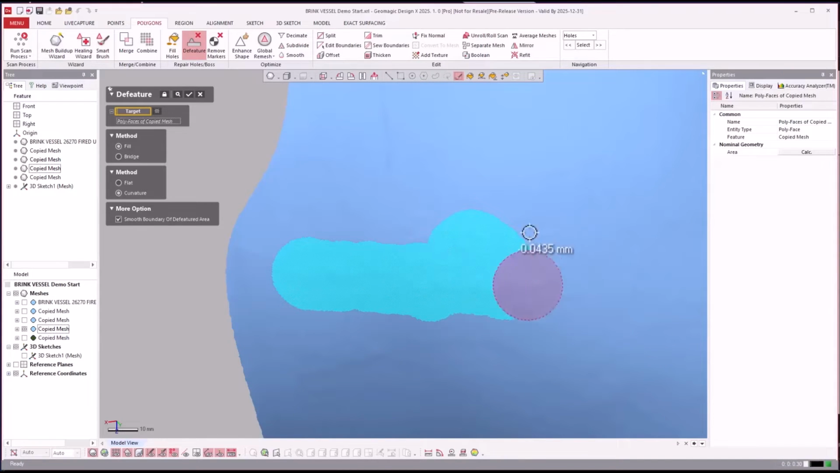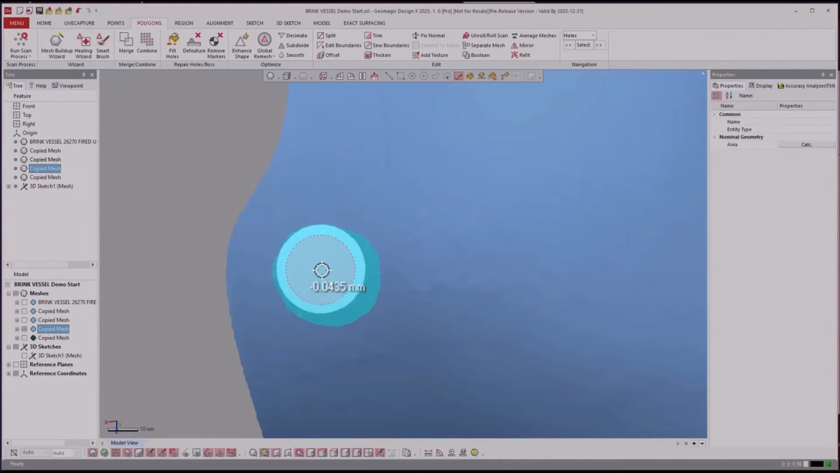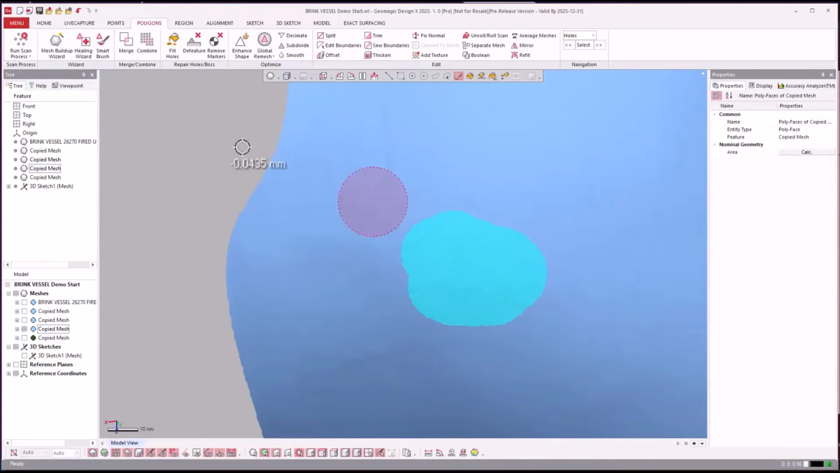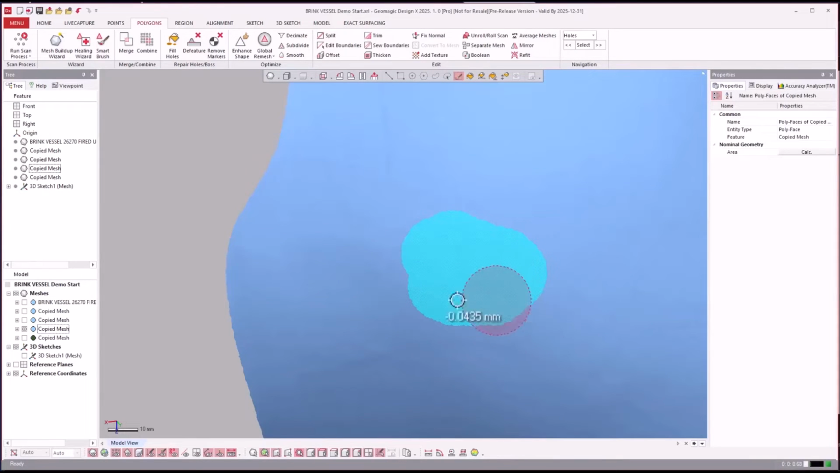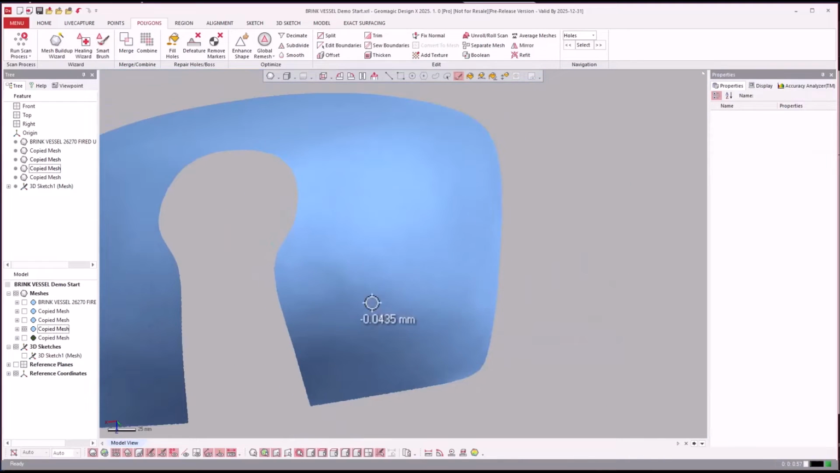So a lot of times I try to do defeatures of areas that are very proportional, because there's something about the way the hole fill is working that, I don't know, makes streaky triangles sometimes. If I do a long skinny defeature, the tool is just weak in that area. But you see here, it's really fast to do when it's proportionate.